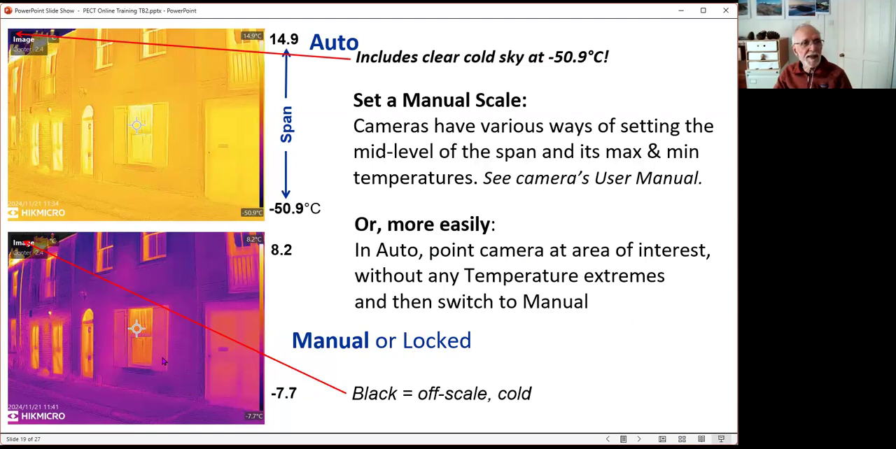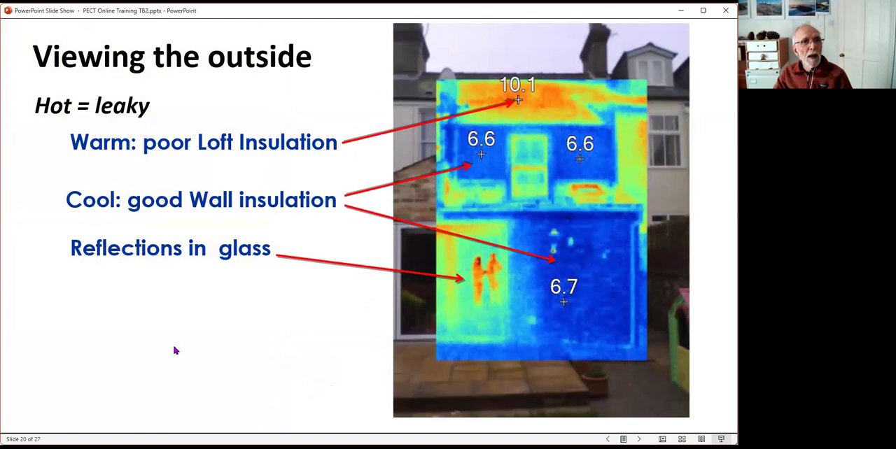in this home. And when you're viewing from the outside, hot, this red color is leaky, and it's the reverse. When we saw the loft hatch, there was leaking heat, that was blue and cold.